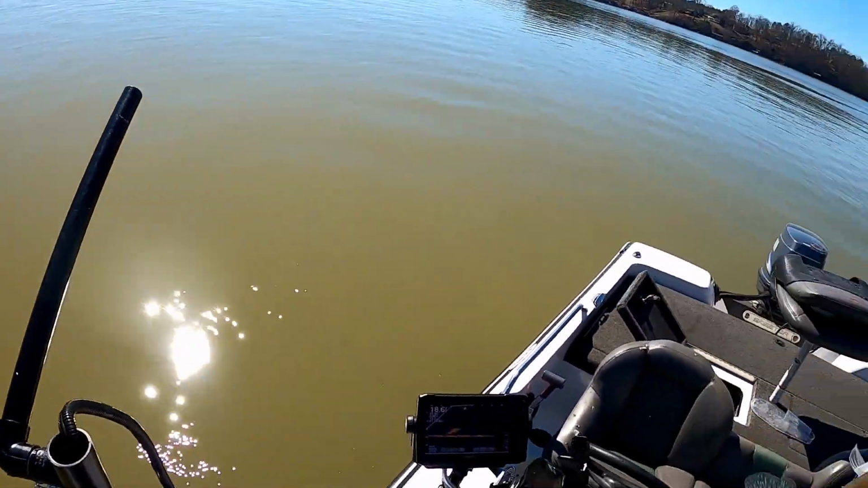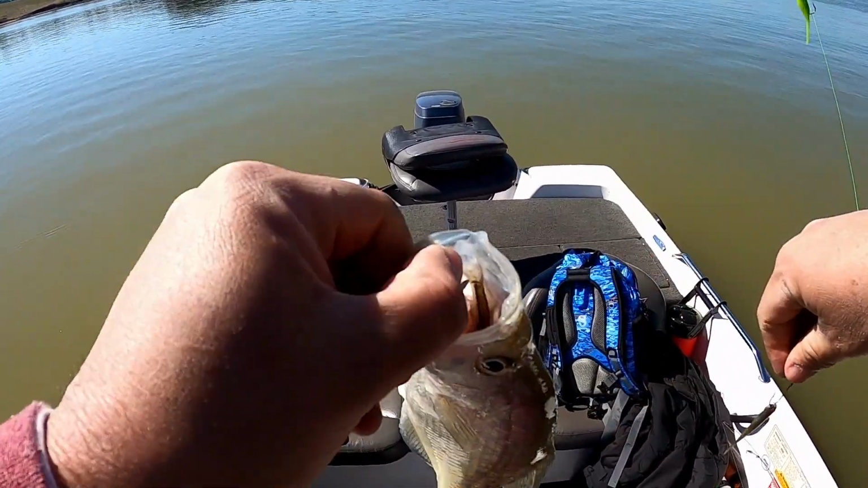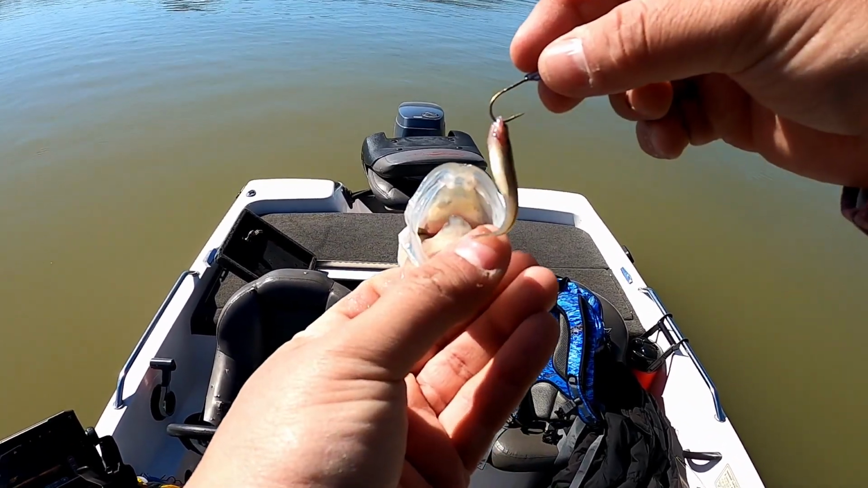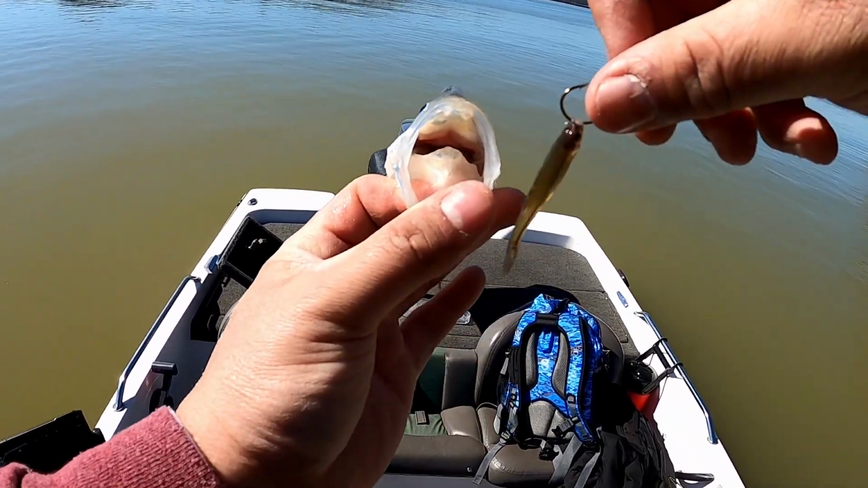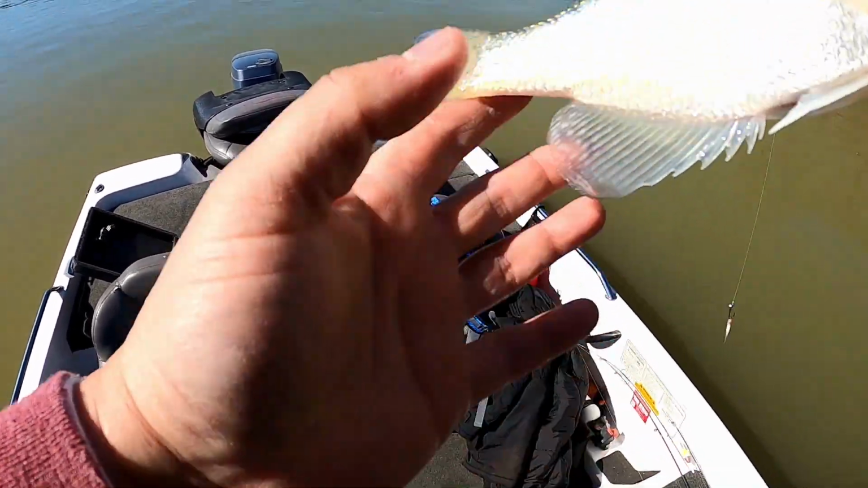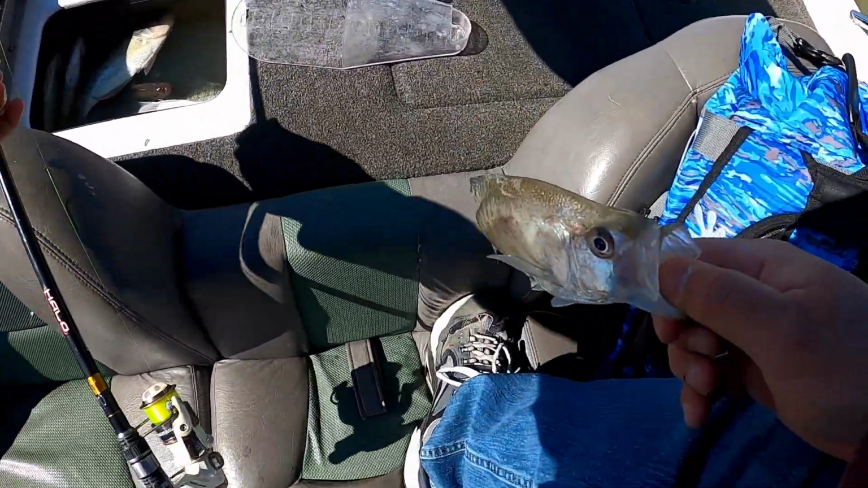Let's see. We'll have to measure this one. I think we're at 11 now. I've had two extra. Oh, look at there. Look at that right there. I believe this feller has been eating my minnows. I don't think he's one I've caught before, but he's got one of my minnows down in his belly. I don't know if that's the same one or not. It looks like it might be that 9-incher I threw back. Or it could just be where one popped off and he just ate it.